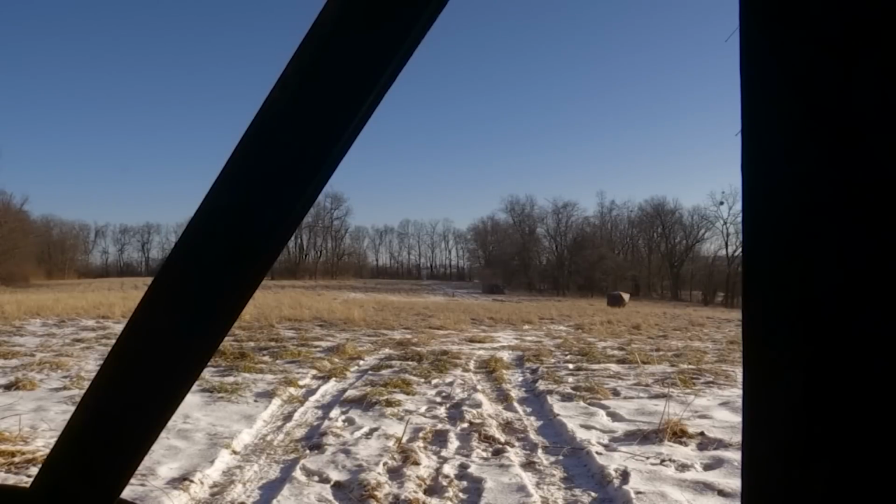It didn't come to the bait, but that's okay. We need more birds to come to trigger the rockets anyway, so hopefully we get another flock of more birds that come in and make their way right there to the bait pile. It's still early, barely after 9.